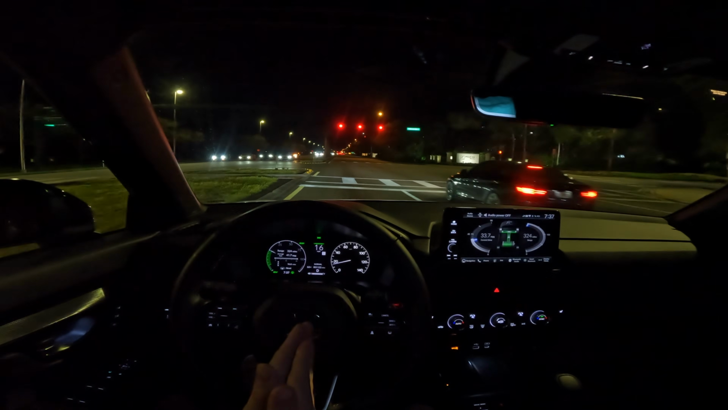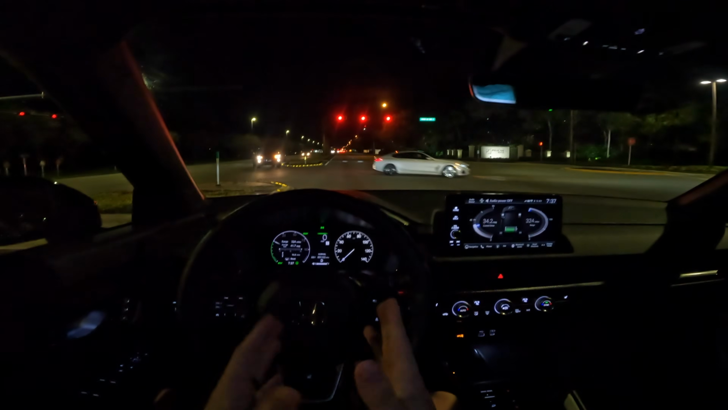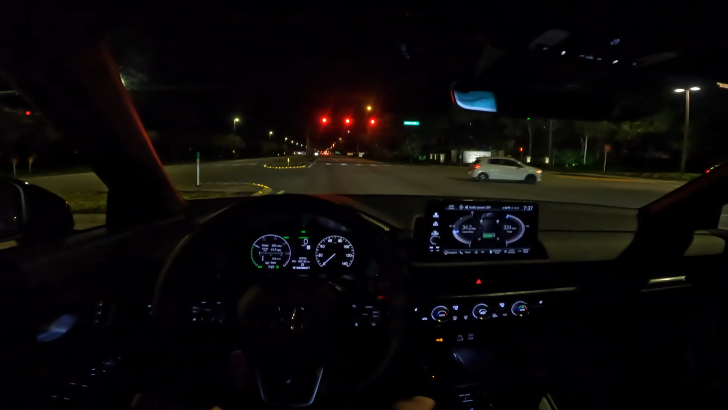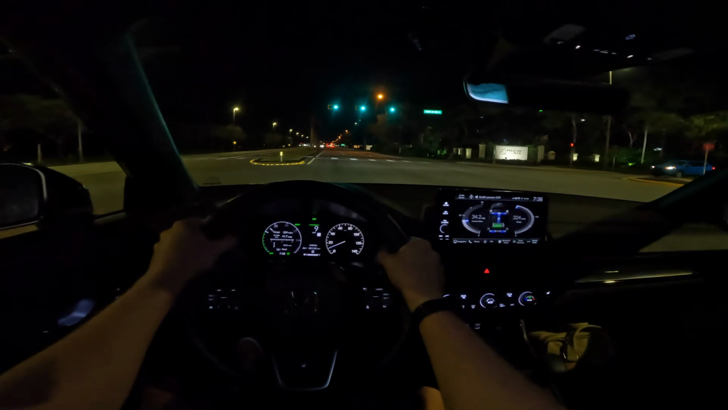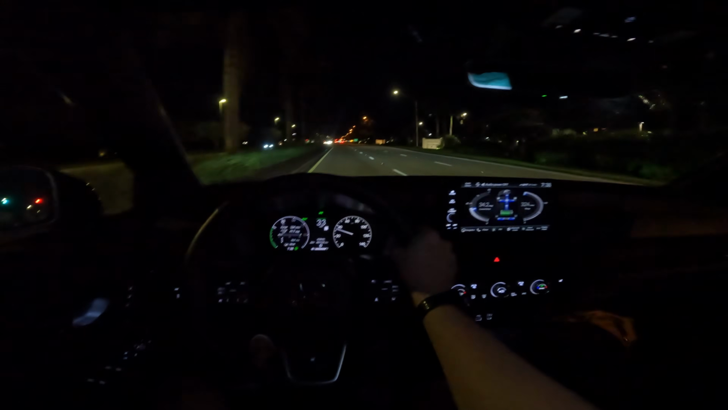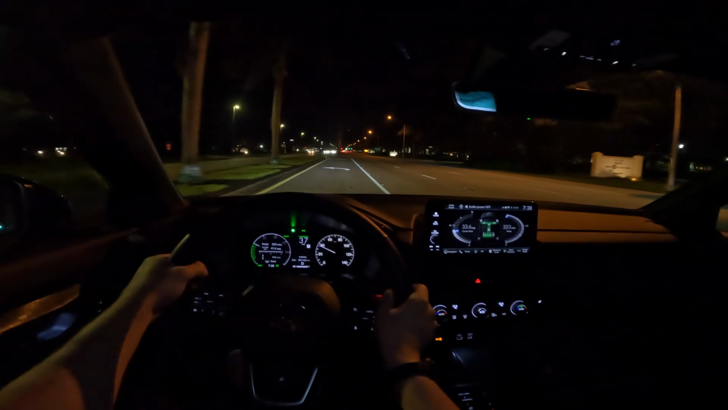The type of smoothness and refinement here feels very, dare I say, Lexus-like from the Toyota hybrid system. I don't feel like you get this sort of refinement and smoothness from, let's say, a RAV4 or even a Venza. You'd have to go to a Lexus NX or RX to get this sort of handling, ride quality, and overall refinement from the powertrain as well. It does help that this Sport Touring has acoustic glass up front. I believe all models have acoustic side windows, so that's a great addition to kind of seal yourself away from the loud elements around you.